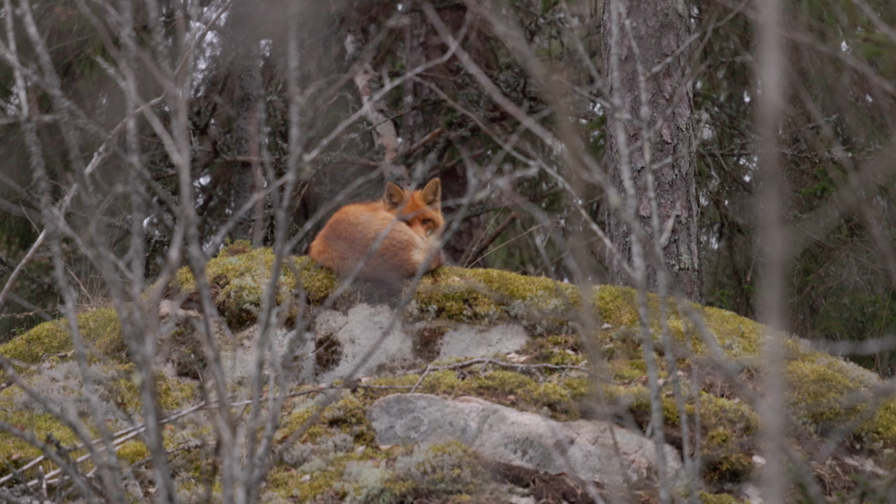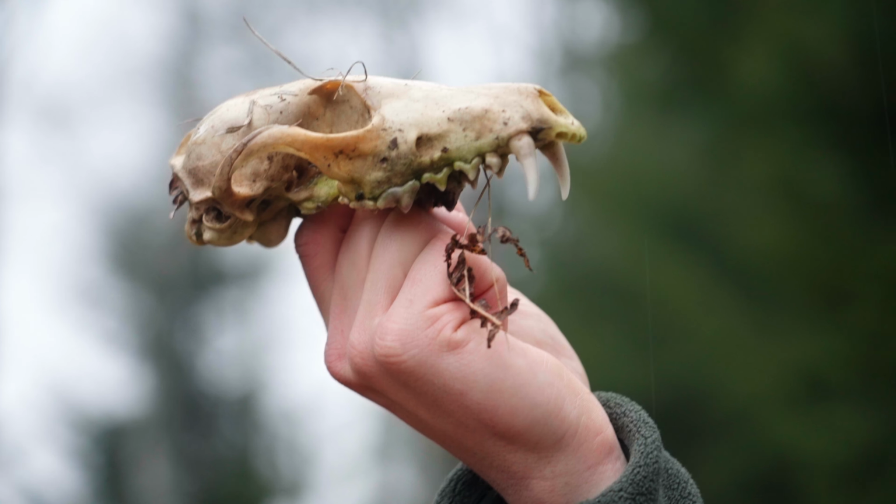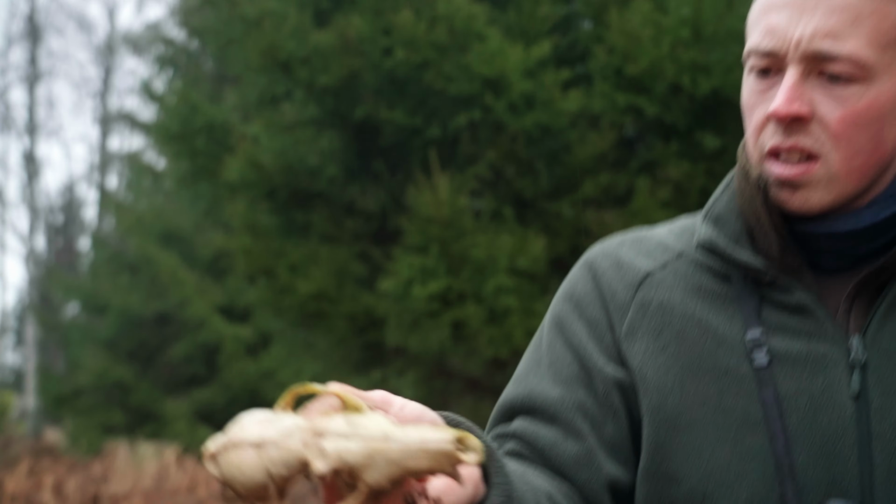We've just seen a red fox. It's the only one we've seen in days and days. Their numbers are kept in check by the presence of lynx which predate them. Soon after, we found evidence of just that, and after dark, the thermals began to deliver.